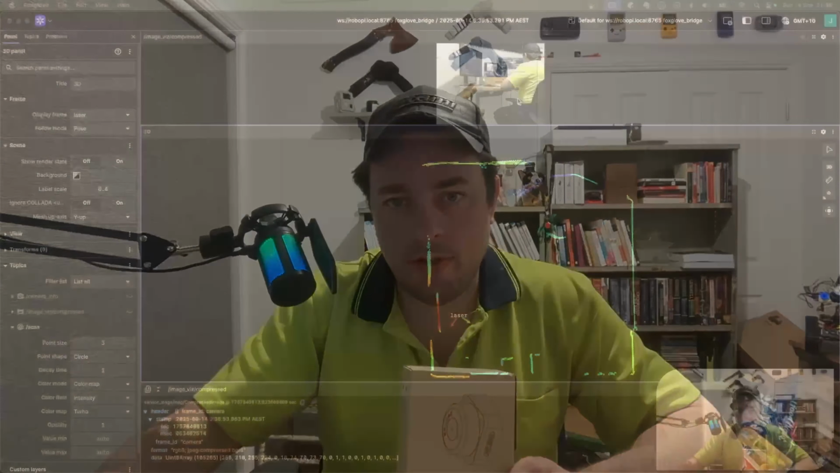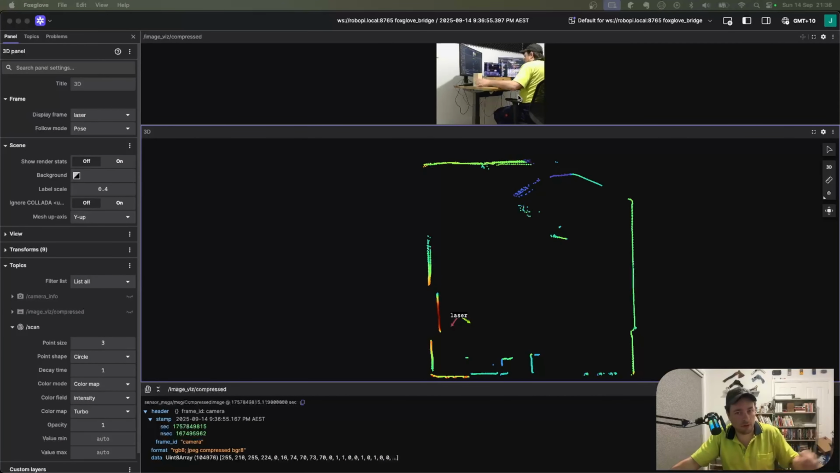G'day everyone, welcome back. In this video we're going to have a look at how you can add a cheap LIDAR to your robotics project, and you'll get something like this. So in Foxglove you can see this is a top-down two-dimensional view of the LIDAR data. We've got the robot over here in this corner, and then these three angled lines up here correspond to the monitors that you can see in the camera up here. So stick around and we'll get into it.